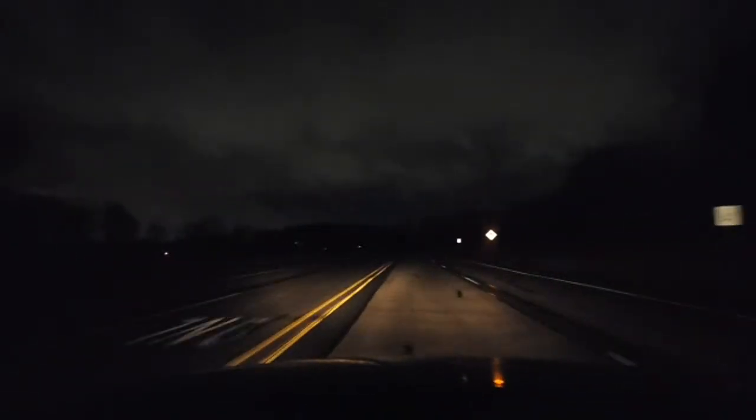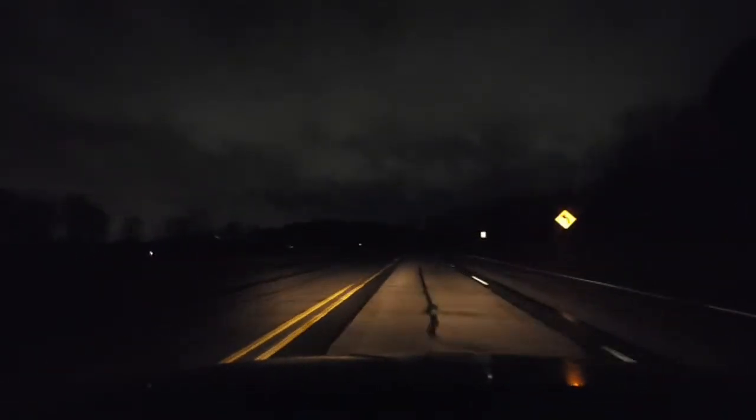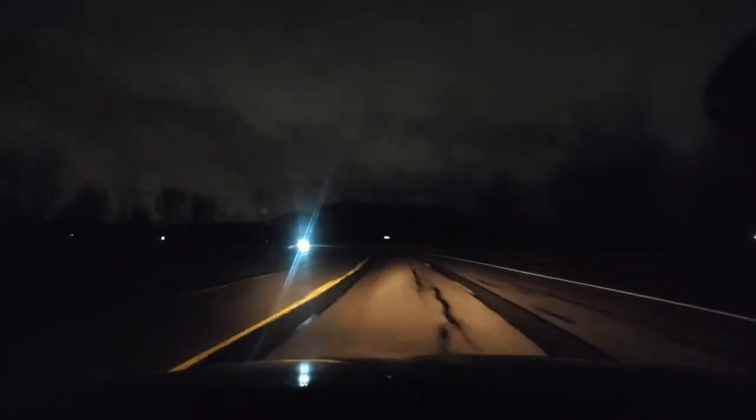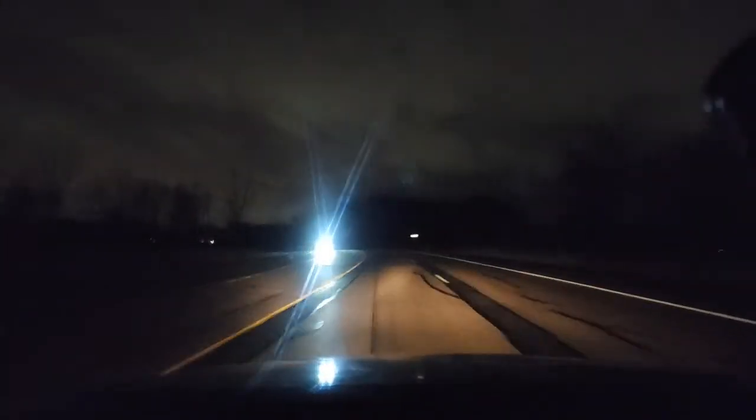All right. Now here's another open area. There are animals out here, deers. There's some beautiful, beautiful homes out here, 500,000 and up. But there's a deer here, so we got to be careful. And you can see how lights blind you.